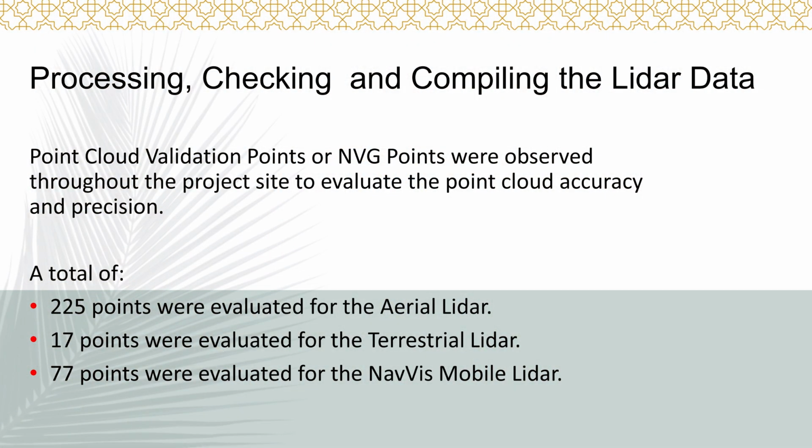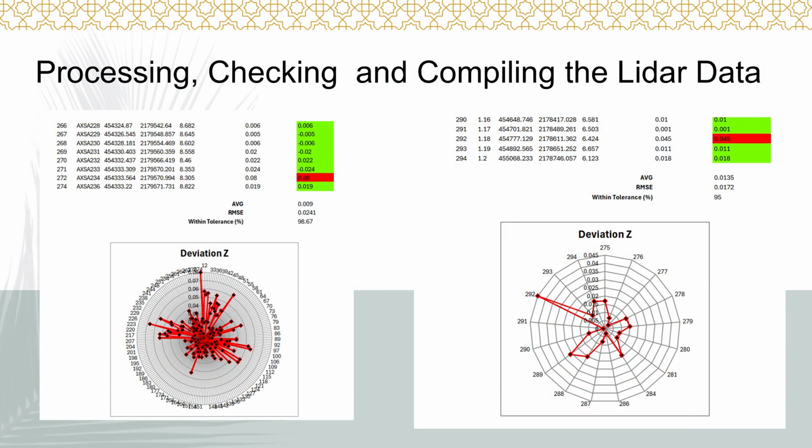So in this case, we did a total of 225 points through the area where we utilized the aerial LiDAR, and then 17 points around the base of the stadium where we used terrestrial, and then a total of 77 points on the interior of the stadium. Again, I'll kind of get into that scope a little bit. We haven't talked about it much, but that was with the NavVis. And then all 3 data sets, I know this is kind of hard to read, but the scatter plots that you see there kind of show the story.